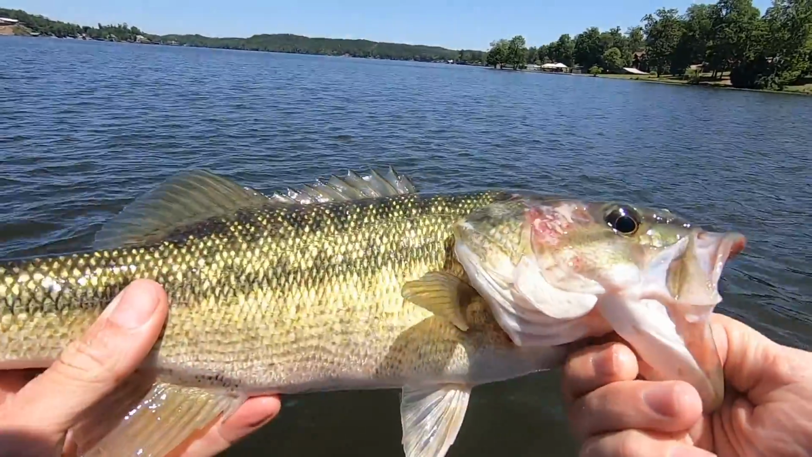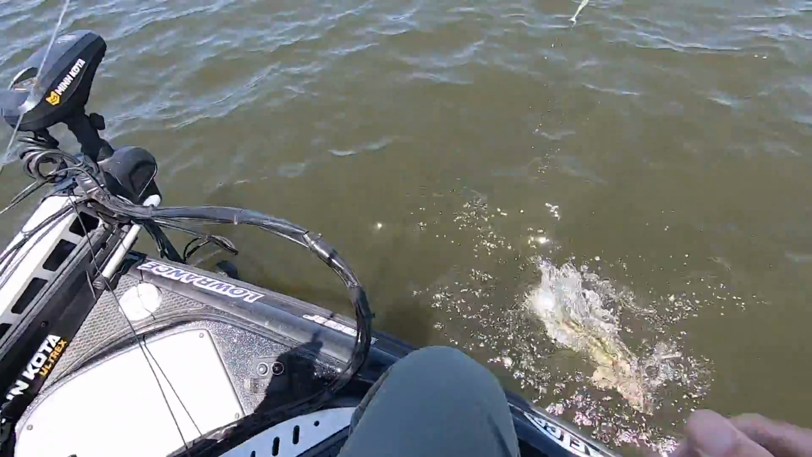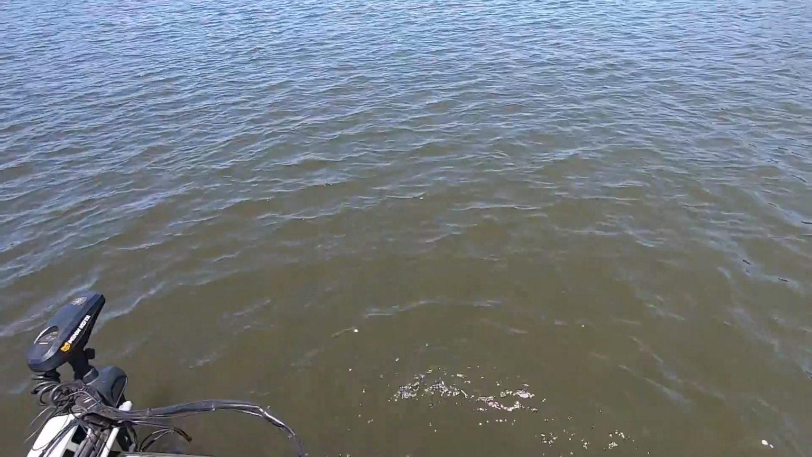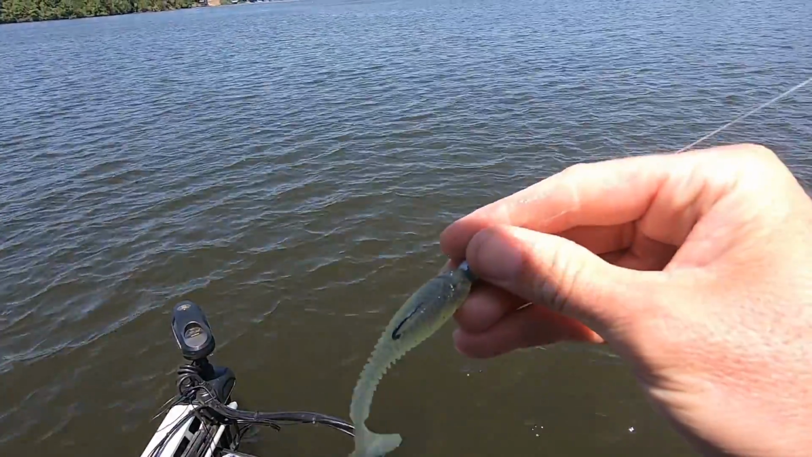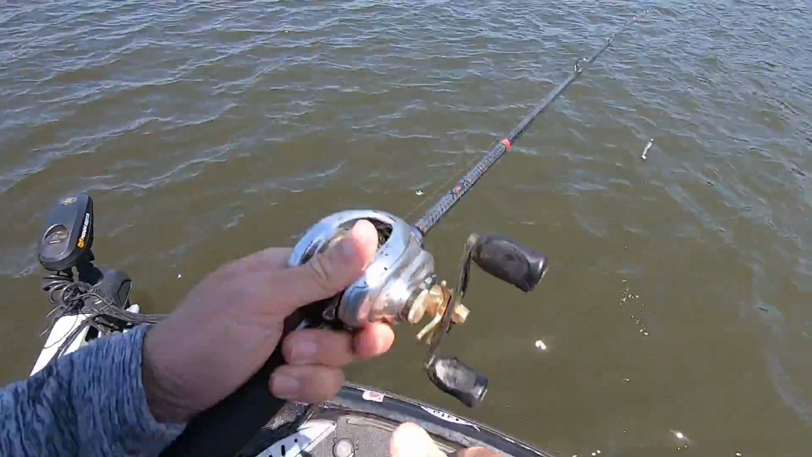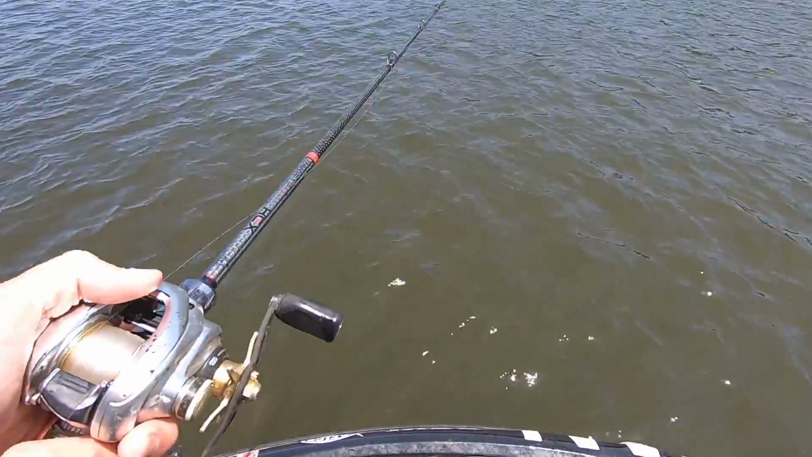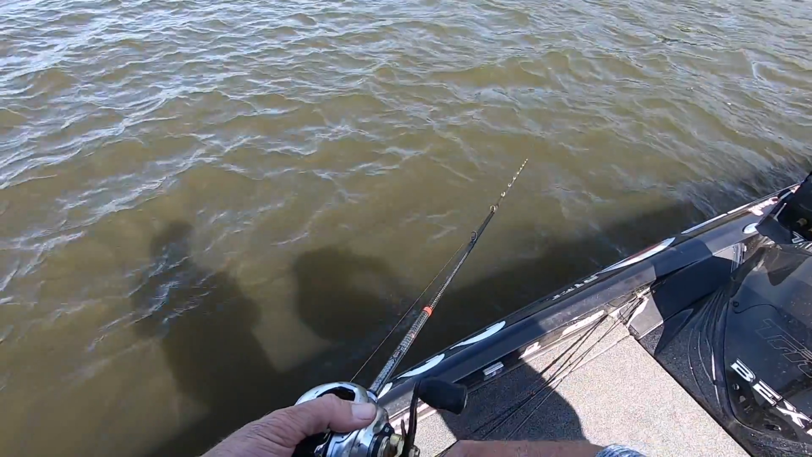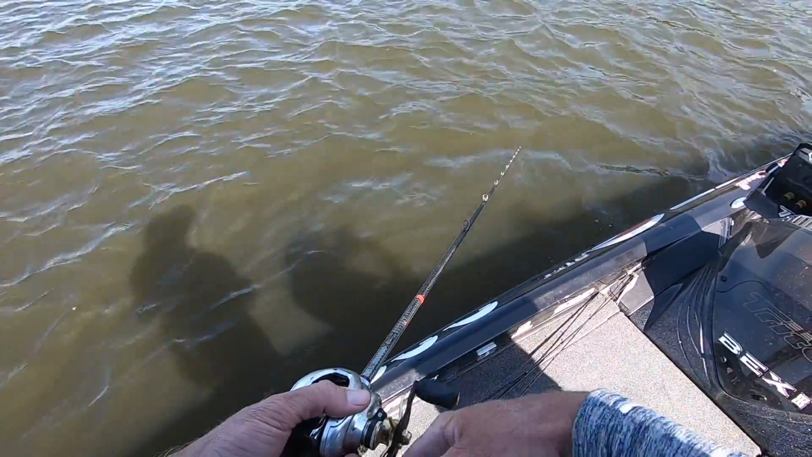Choking it. I love freaking fishing. Gosh, I love bass fishing. All right, that's like 3 fish off the same bait. See what I'm talking about? 3 fish off the same bait. If you're throwing any other ones, I promise you they're gonna be tearing up every other cast. There's some bigs down there.